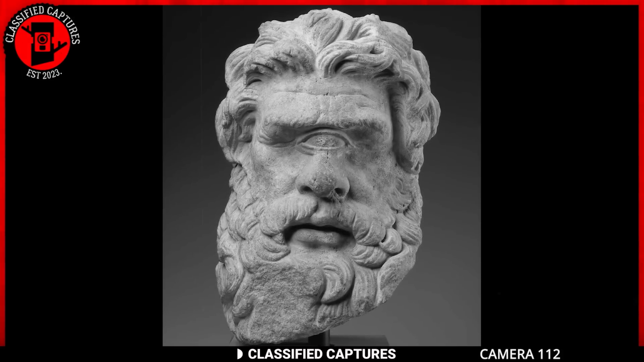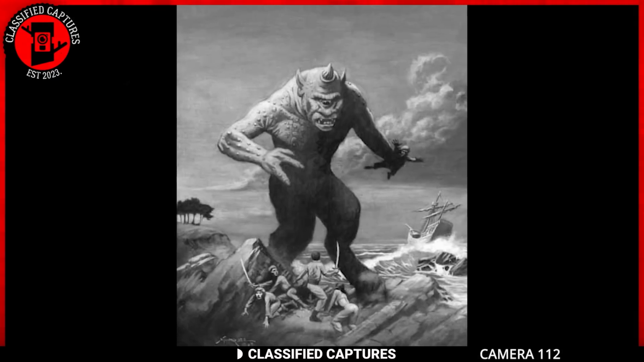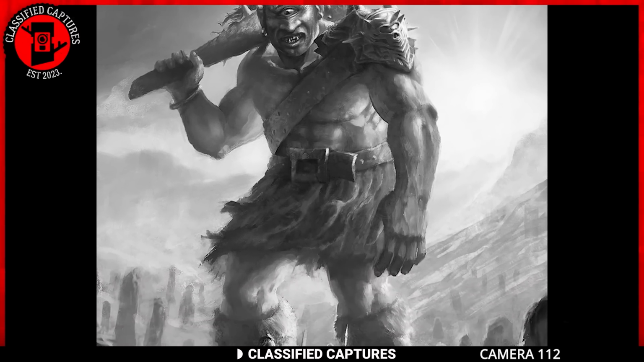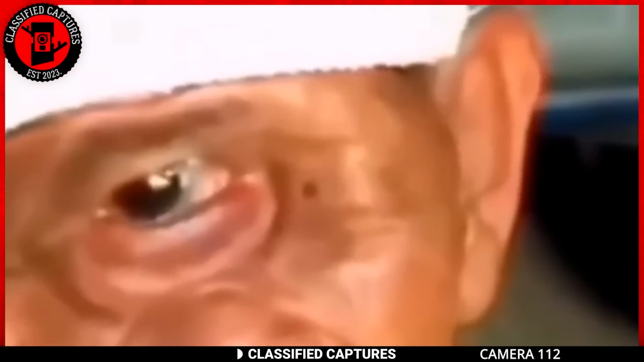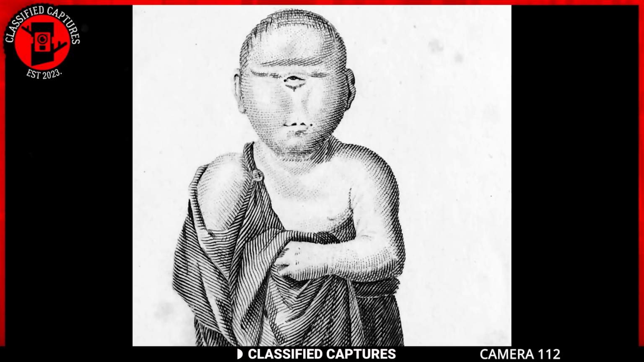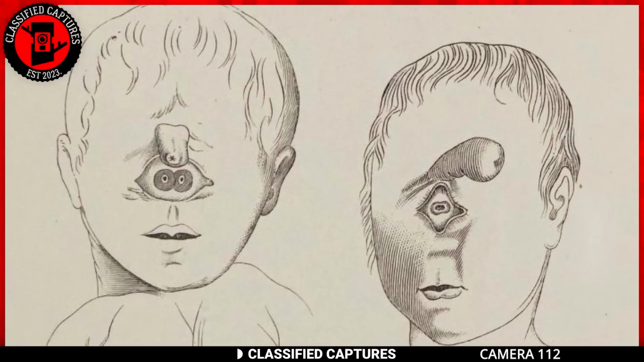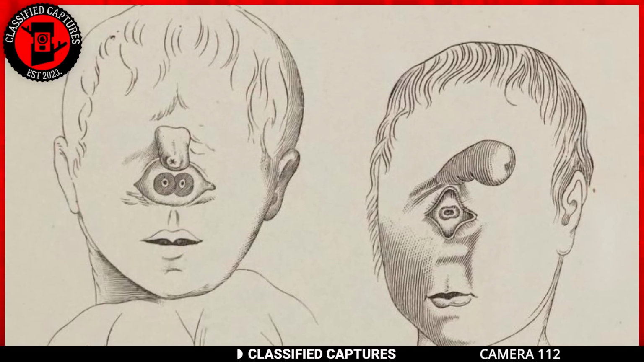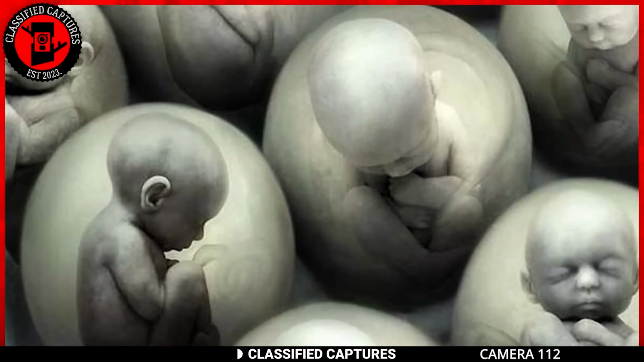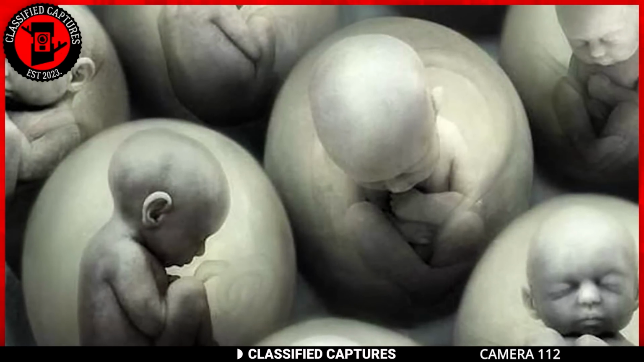In Greek mythology, Cyclops were giants with single large eyes in the center of their foreheads. They're often depicted as powerful and sometimes menacing beings. In the modern world, however, when it comes to individuals born with a single eye, it's typically a result of a congenital condition known as cyclopia. Cyclopia is a rare and serious birth defect where during the early stages of development, the baby forms only one eye instead of the usual two. It happens when the eye sockets don't fully separate like they should while the embryo is growing.